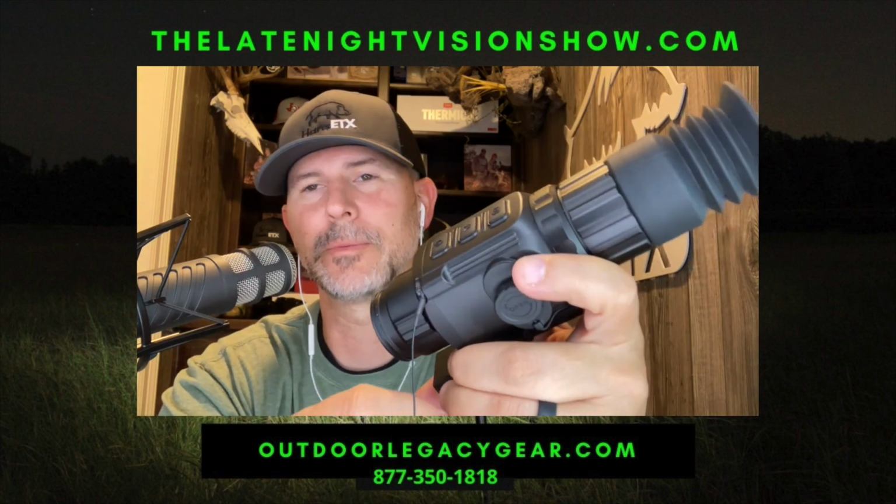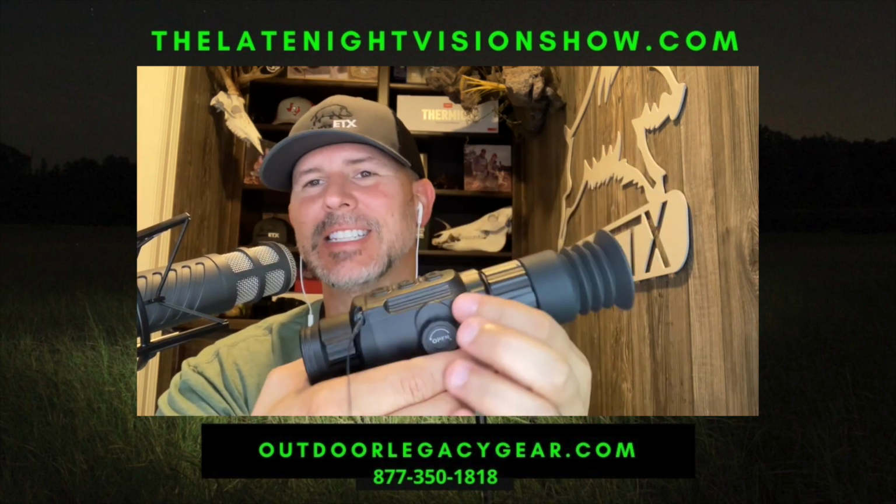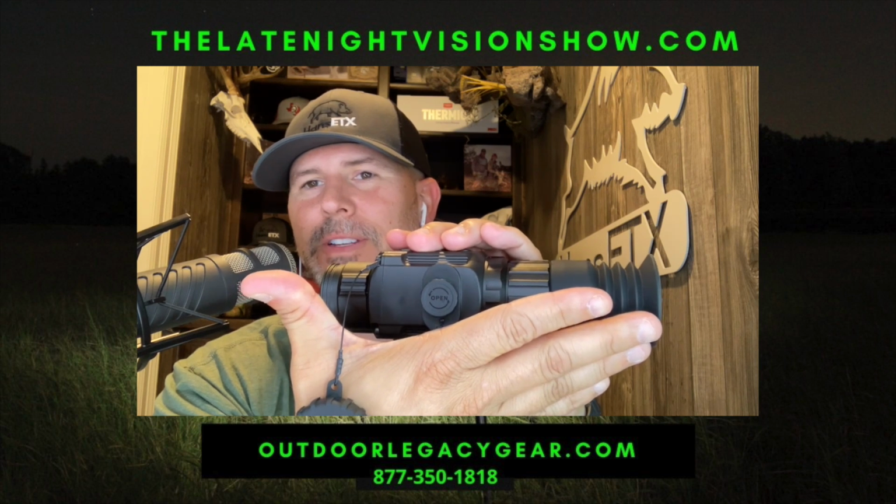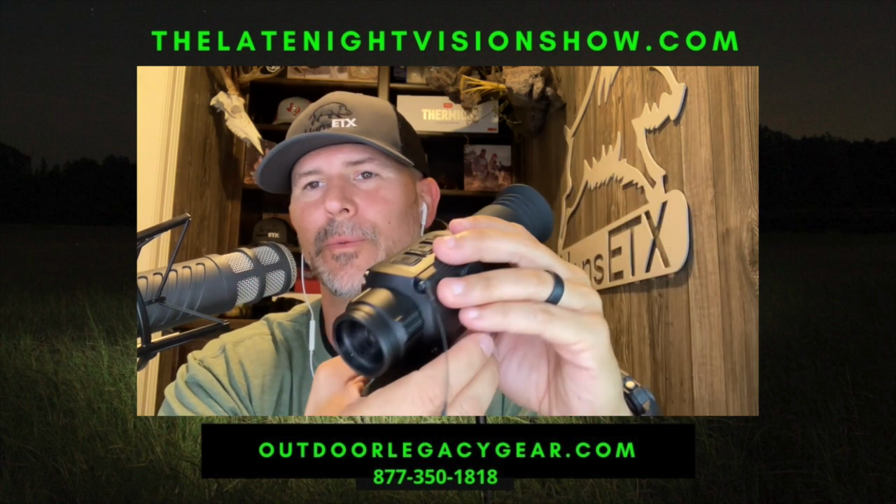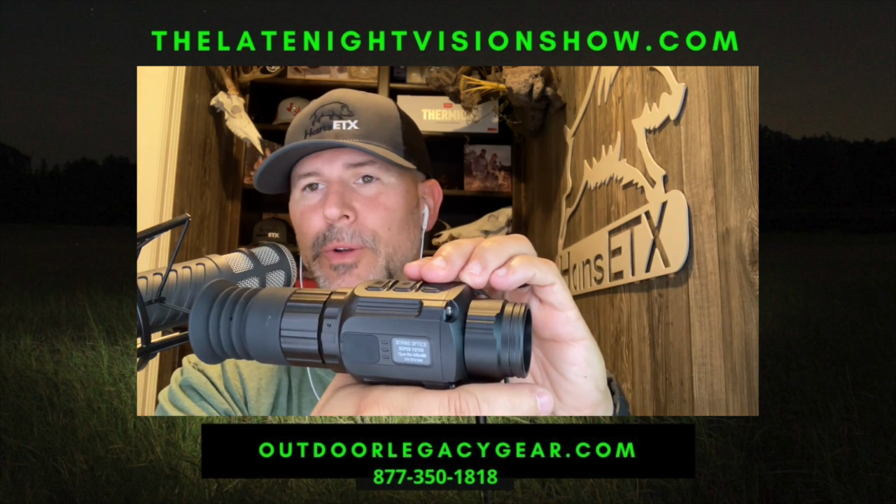I keep putting this thing in front of my face. I need to back up a little bit on the camera. The size of this thing, like Jason said, how small. I mean, 7 inches long, 7.5 inches long, very small. One of the smallest thermal scopes that you're going to find around, especially in the 640 resolution range.